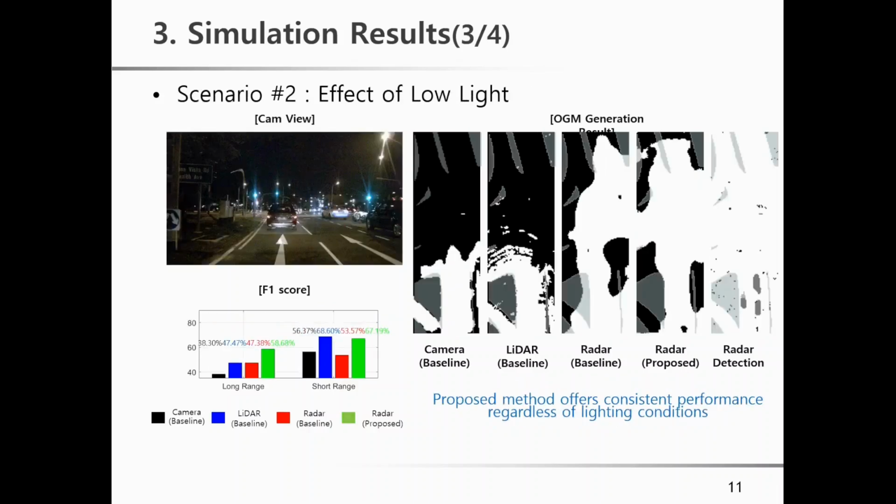In the next scenario, we can check the effect of low light. This is a nighttime driving situation, and since LiDAR and camera are optical sensors, their performance is influenced by the low light condition.